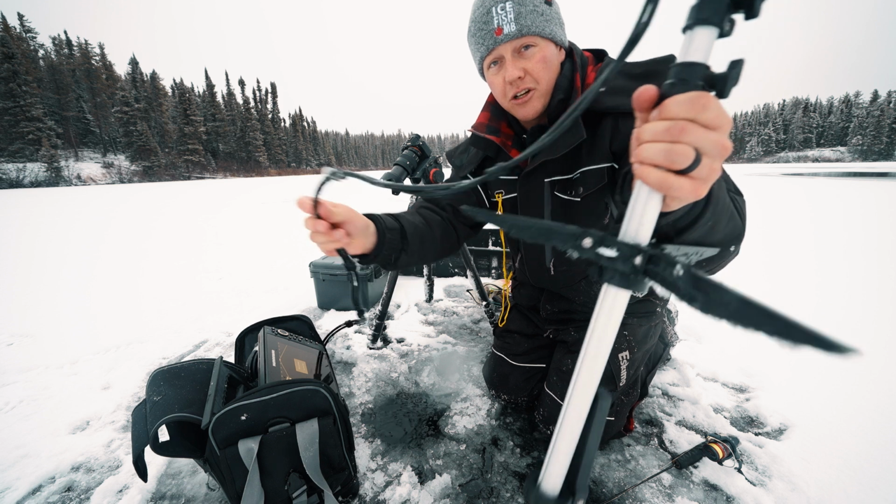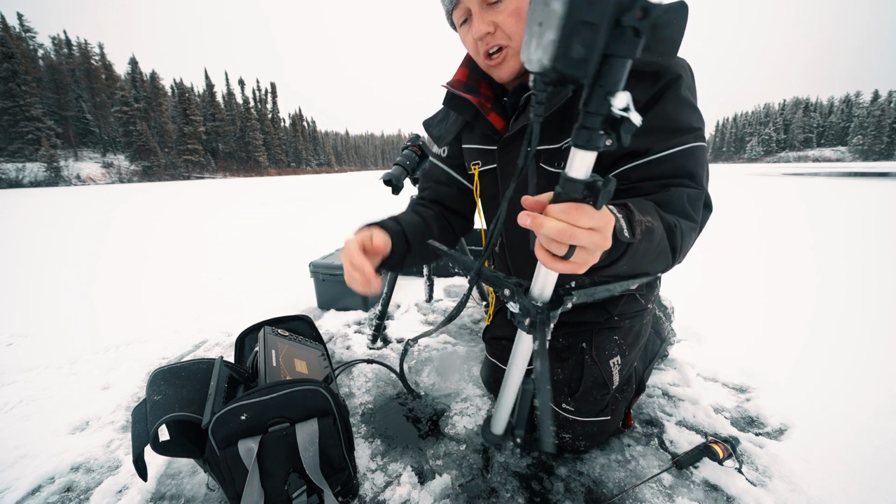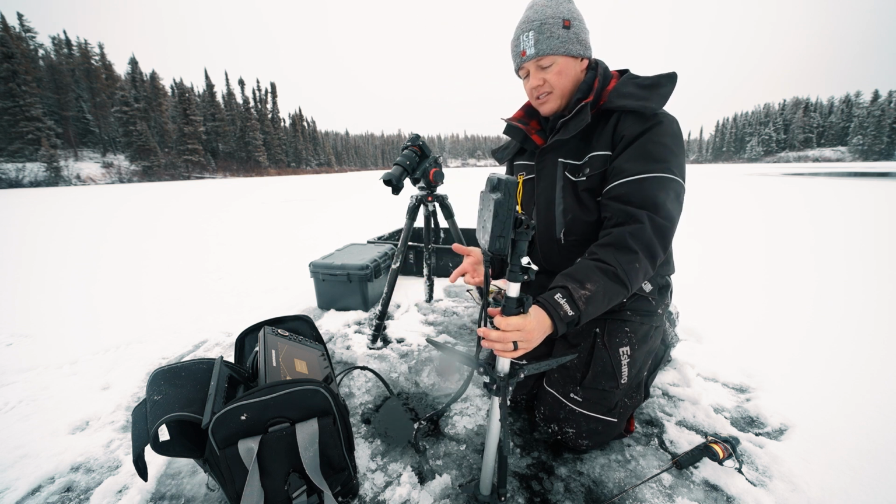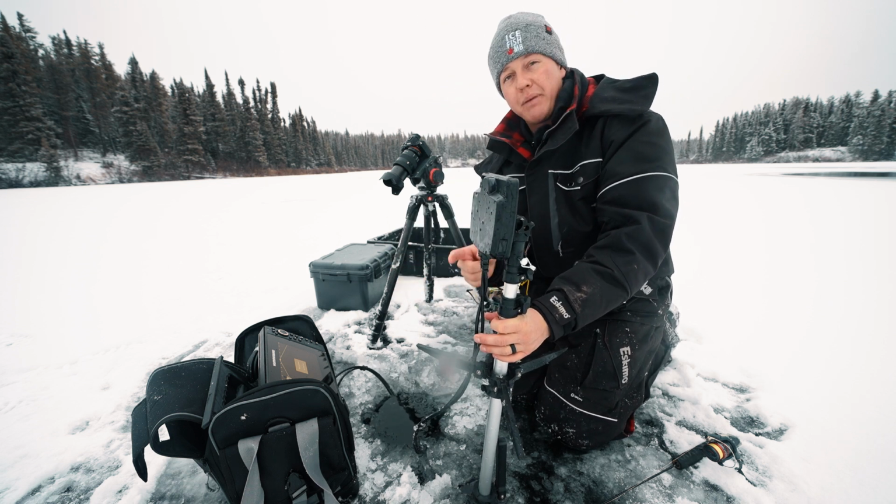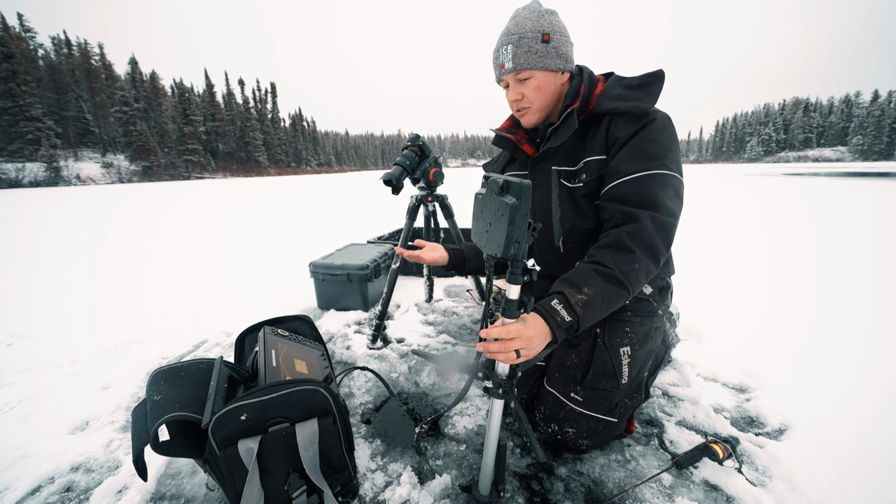But something else to notice, this has dual cords. So versus just one solid cord, this is actually 2 split cords. I'm assuming there's some reasoning for interference and that's why they split them, because there's a specific power cord and then your main transducer signal cord. So that's another difference from the other two.